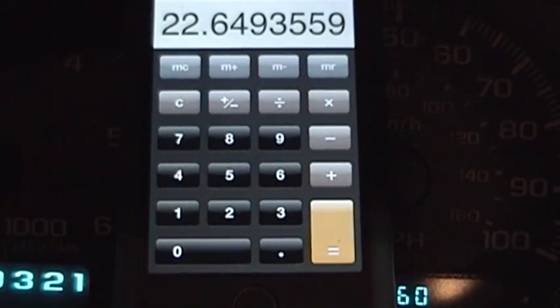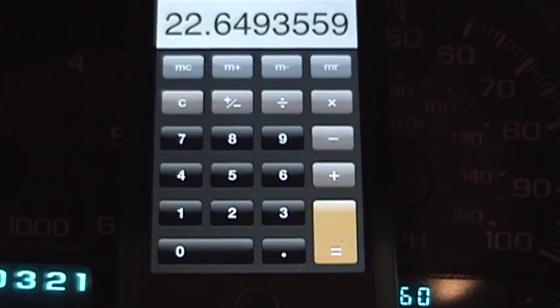Well, the result wasn't all that bad. It was almost 23 miles to the gallon. So in case you were wondering, now you know.